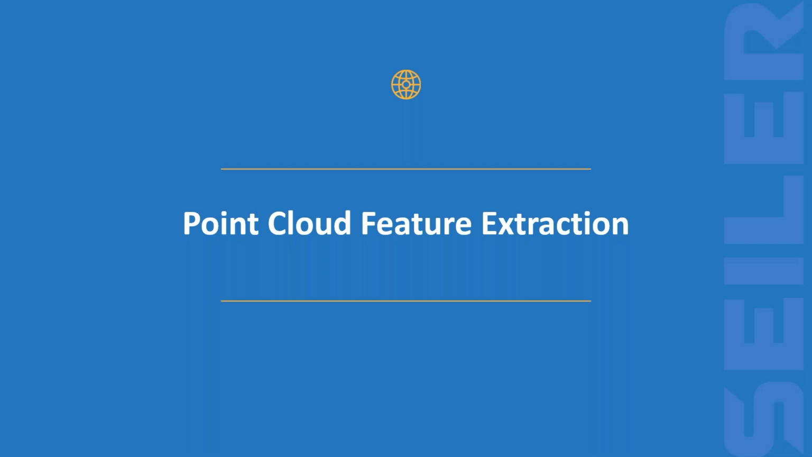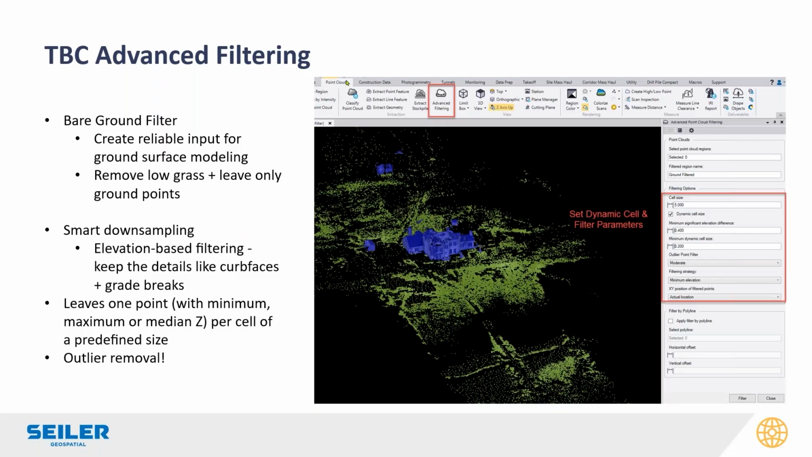So once we've organized our point cloud into regions, that allows you to start turning on some of the feature extraction tools. One of the newer ones is advanced filtering. This is meant for the ground. As you'll see in the next couple of slides, when we try to create a surface of the ground with a point cloud, we typically have to sample it down so we get a smoother surface. If we try to create a surface without sampling the point cloud down, you're going to get a very rough surface with rough contours that aren't really usable.